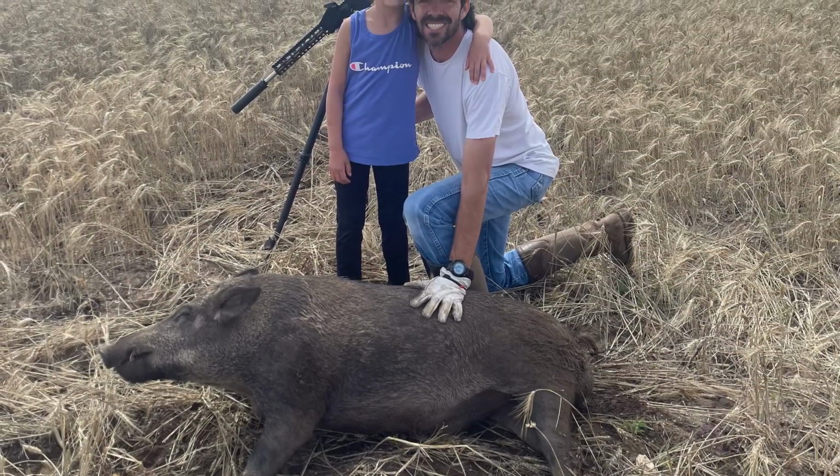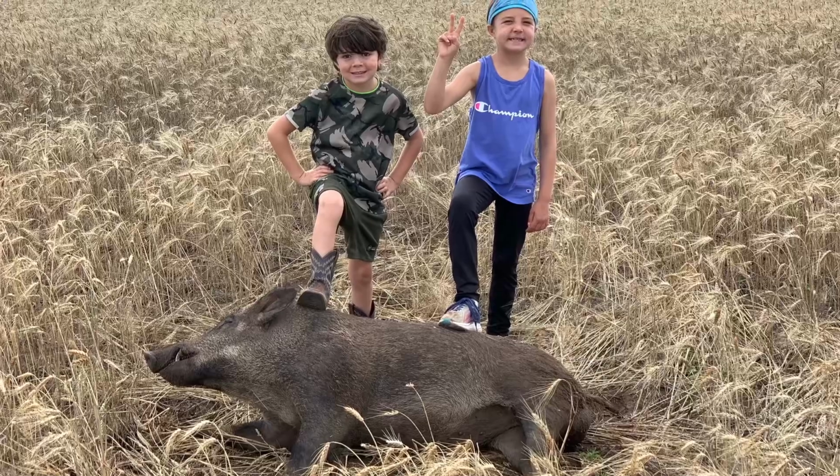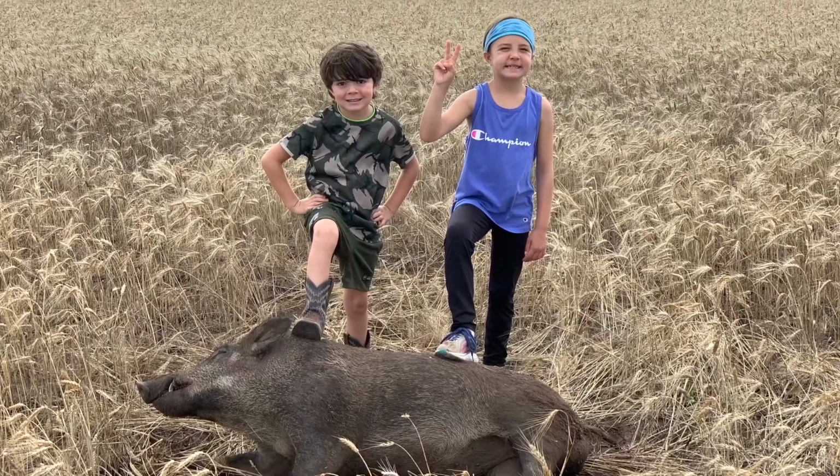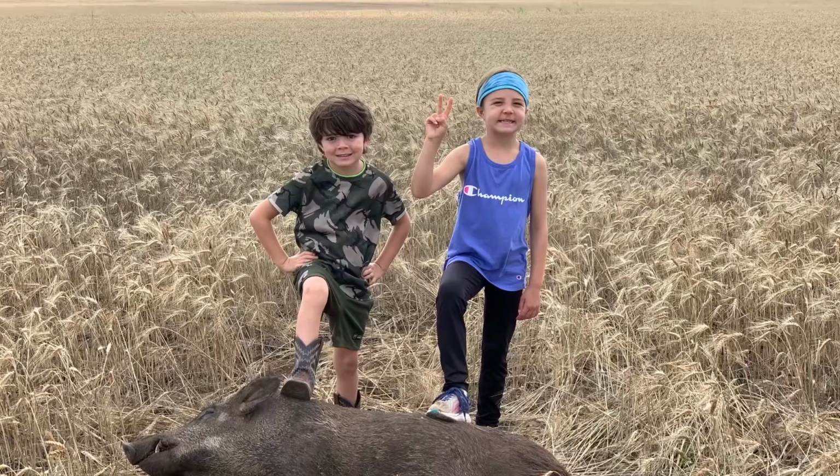Just a final note. The ammo we were shooting was 123 grain Hornady SSTs. They were my reloads, and they chrono about 2450 FPS, but they do great on these pigs, and I'll continue to use them. Take care.